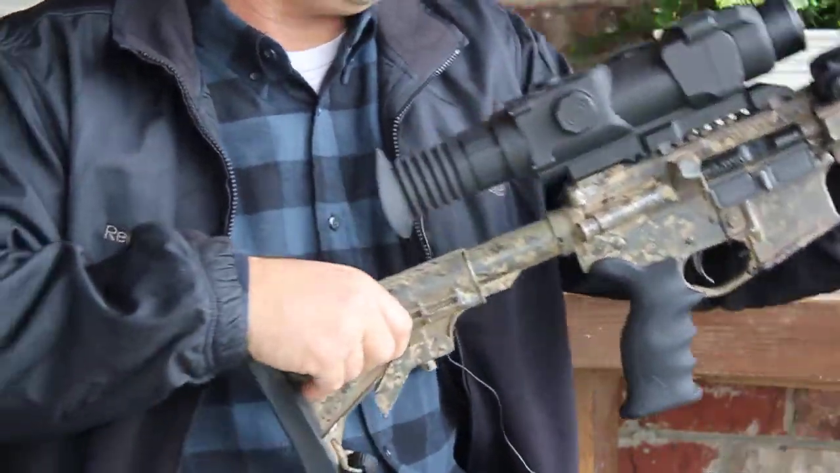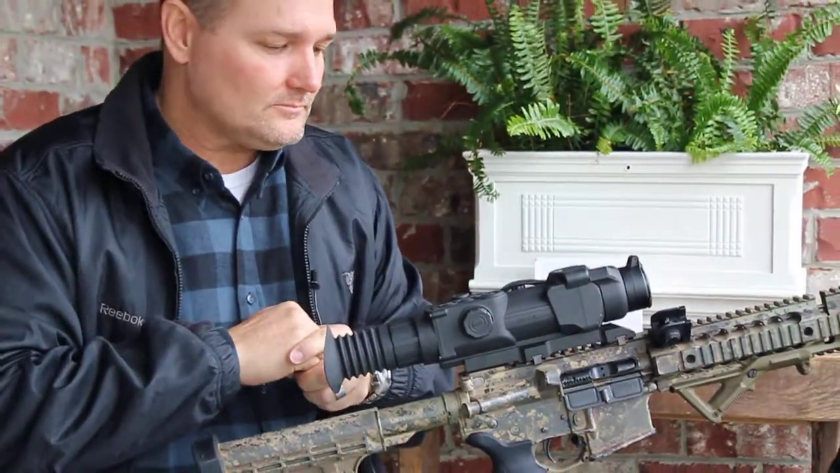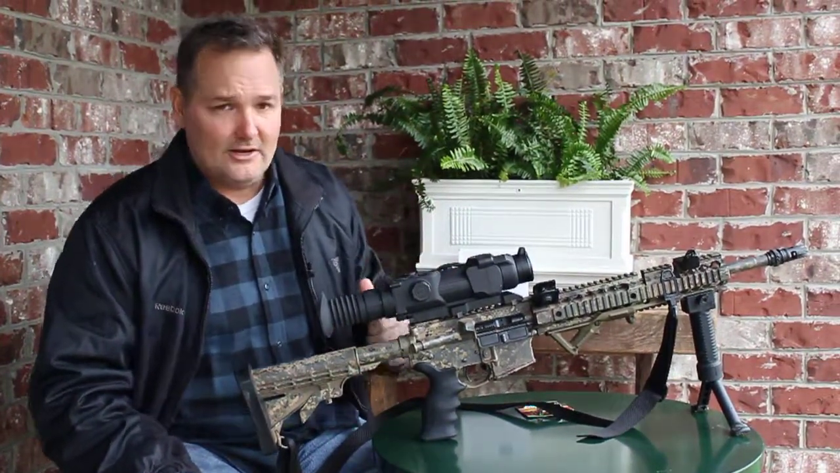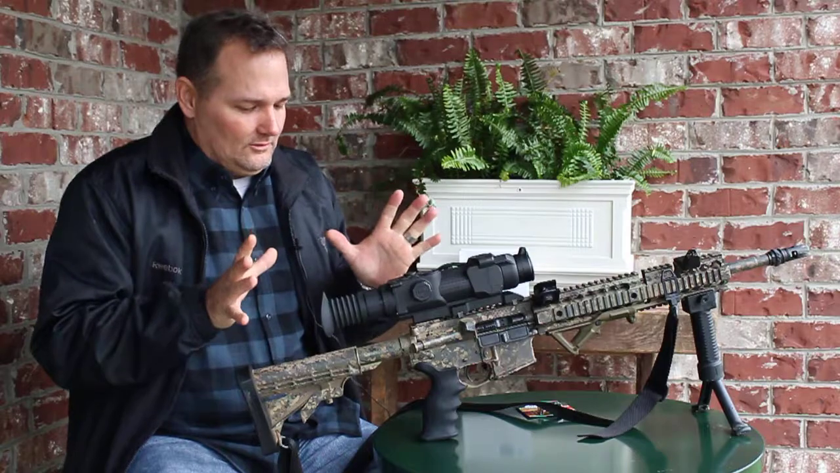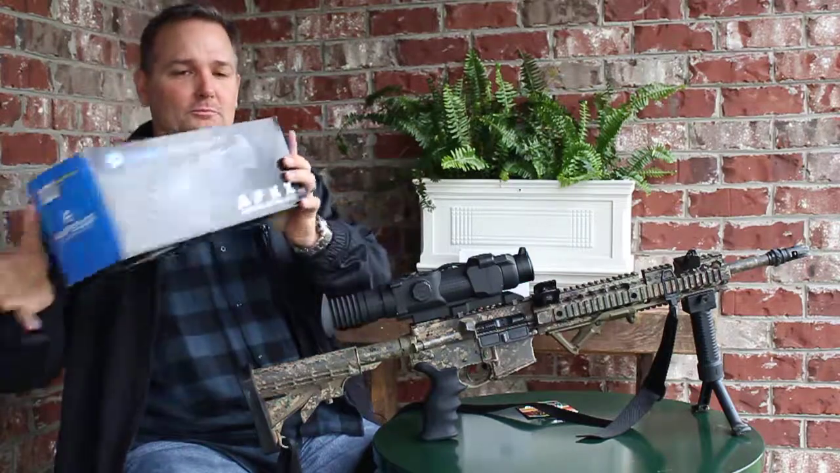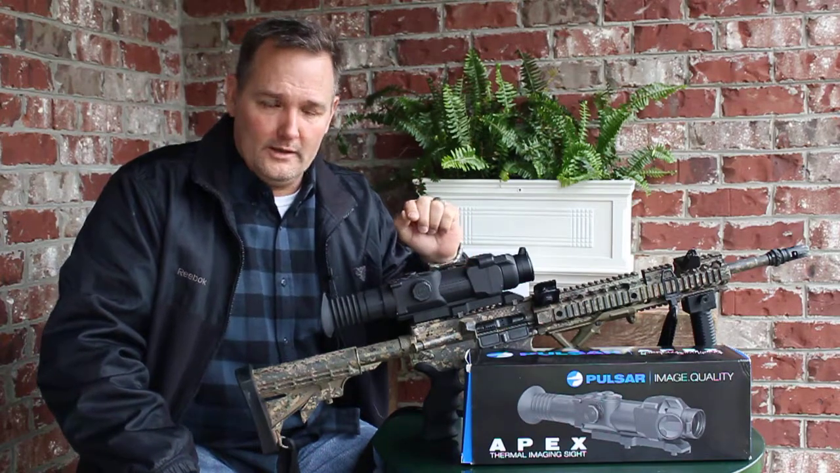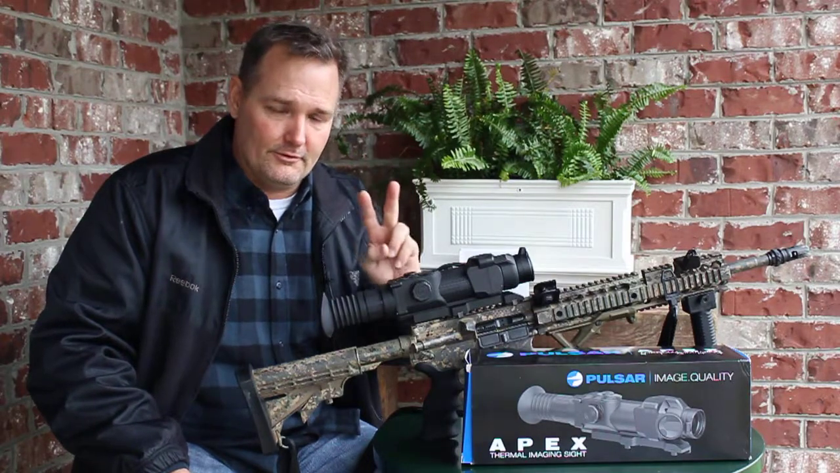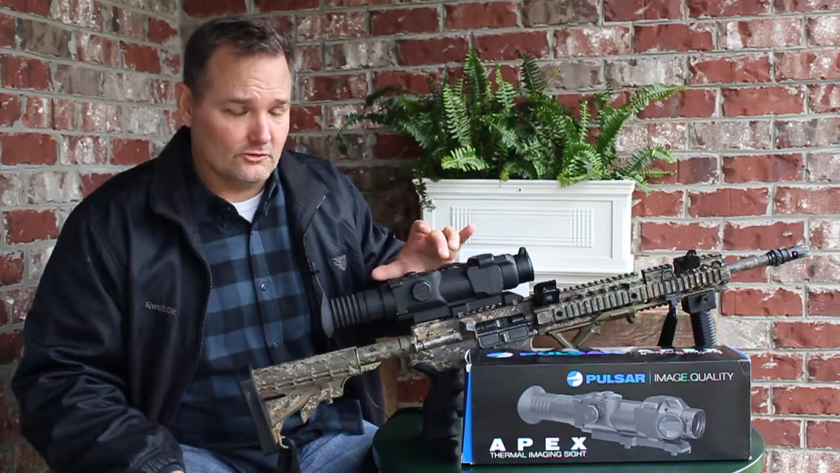Here's something that's just awesome about this. When you're evaluating thermal, when you're evaluating night vision, there's a lot of options out there. We've got some Armasight product that's $10,000 or $11,000. But here's what's cool. This is what you need to know about this particular Apex by Pulsar. Let me put this back up here because I want to get this burned into your brain. The core that is in this is what the whole thing is built around. The core is one of the top 2 cores built for thermal imaging. They put a ton of money into the guts of this thermal imaging scope.